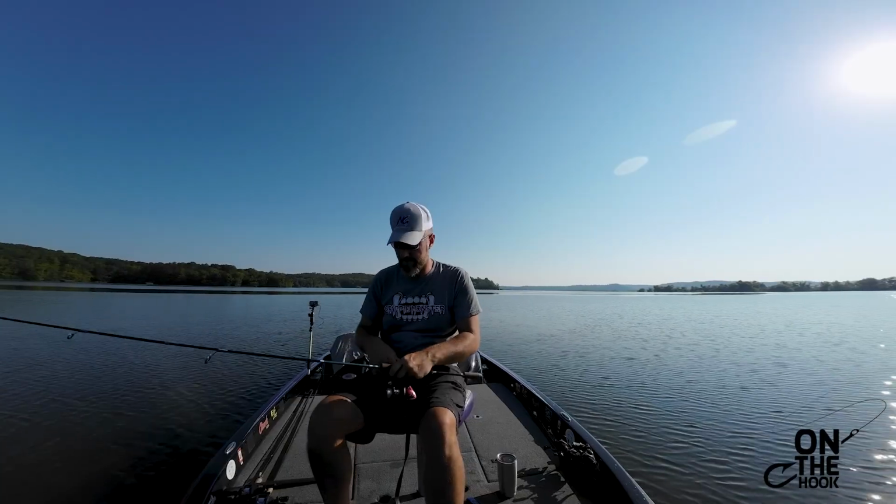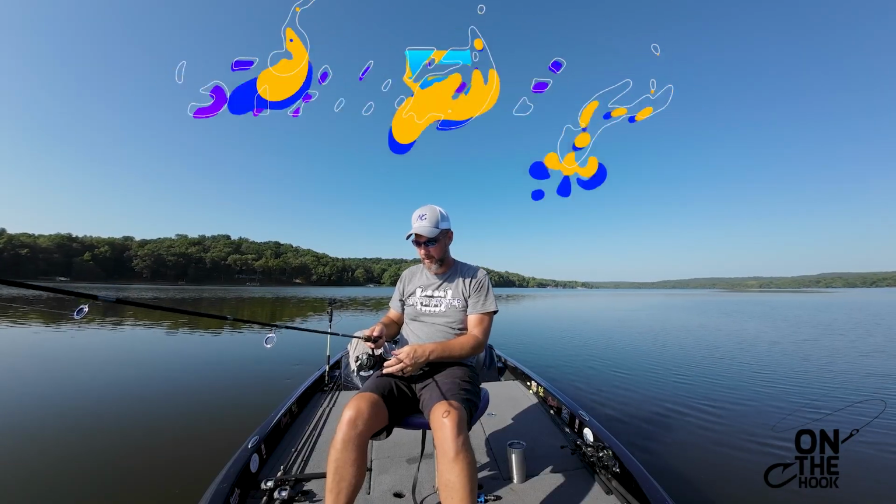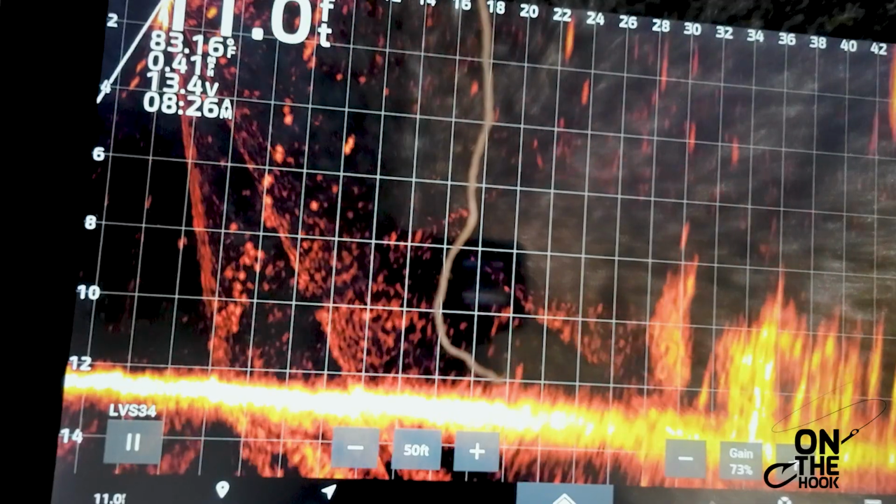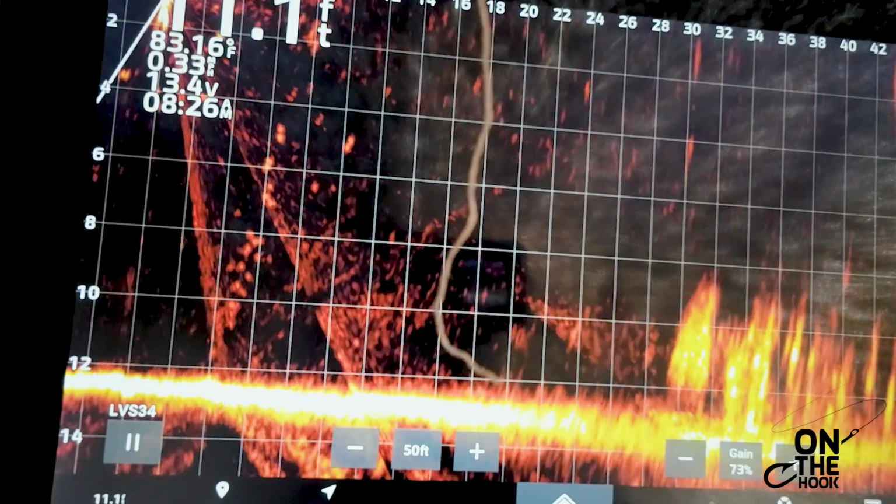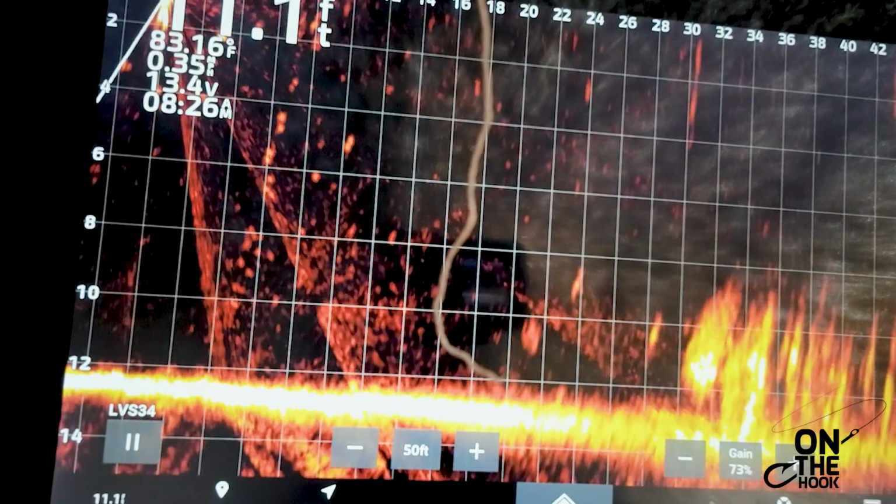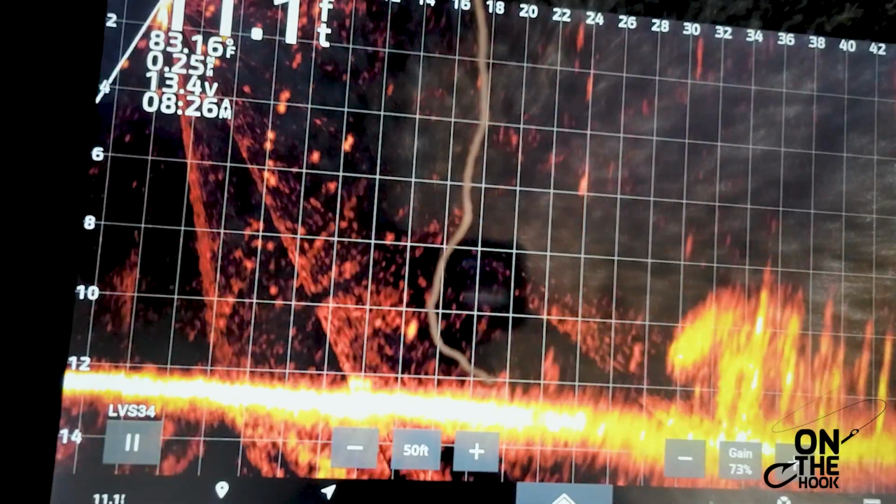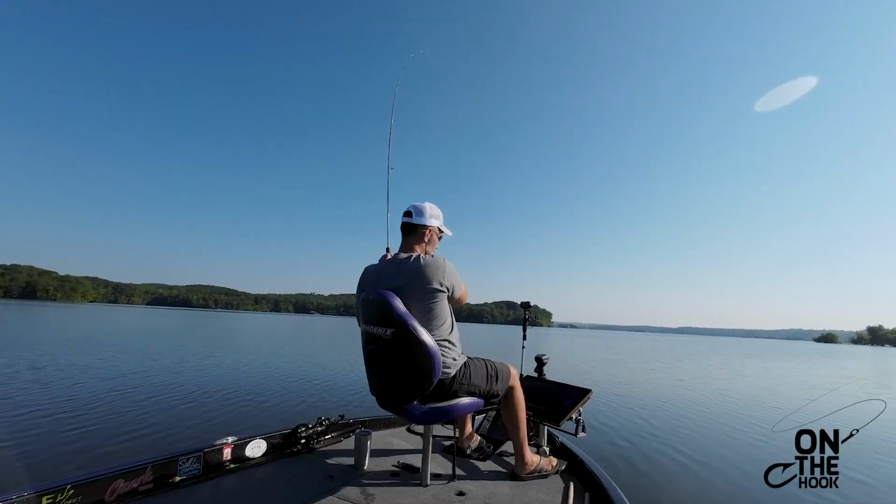All right, next. Now let's hope these are crappie and not white bass. What do you say? Well, one way to find out, right? We dropped off into 11 foot of water, 1 foot deeper than what we'd been fishing. Seen some shoot. Got one of them.